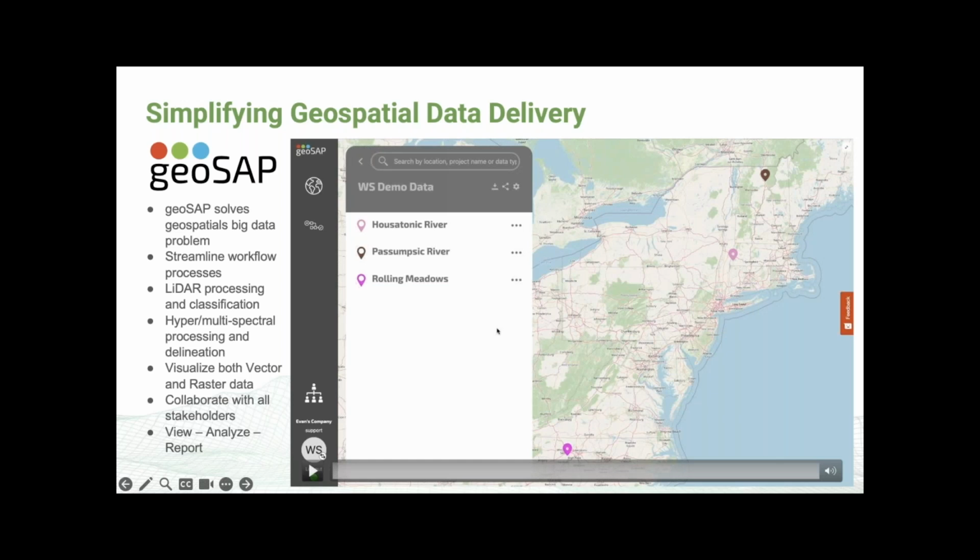Real quick, I just wanted to touch base on our GeoSat platform, which Evan mentioned a little bit earlier. What we found is that when we're dealing with UAV topographic surveys, especially at the scale that we're dealing with in areas like Connecticut, it's a lot of data. We developed a software suite to manage the big data problem with LiDAR, hyperspectral, and multispectral imagery, and workflow processes that really streamline all the analysis steps that we do.